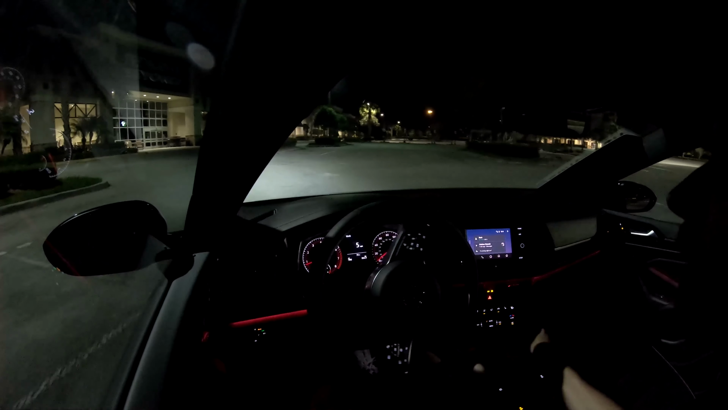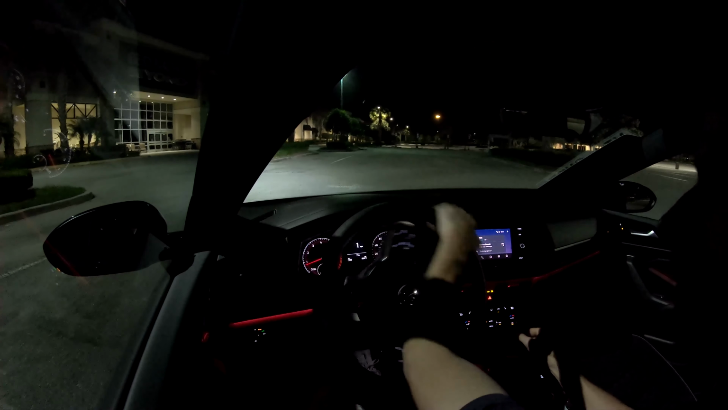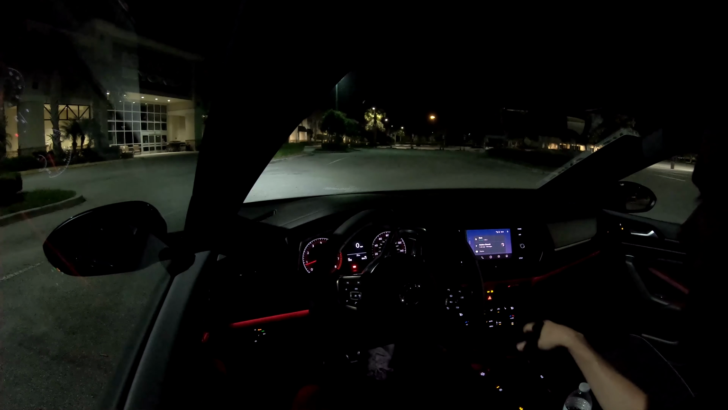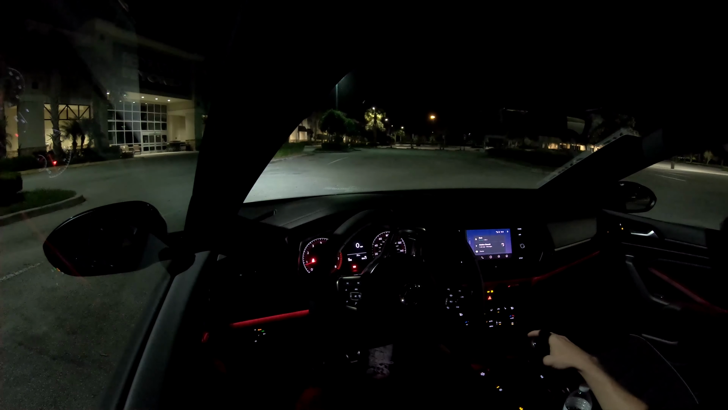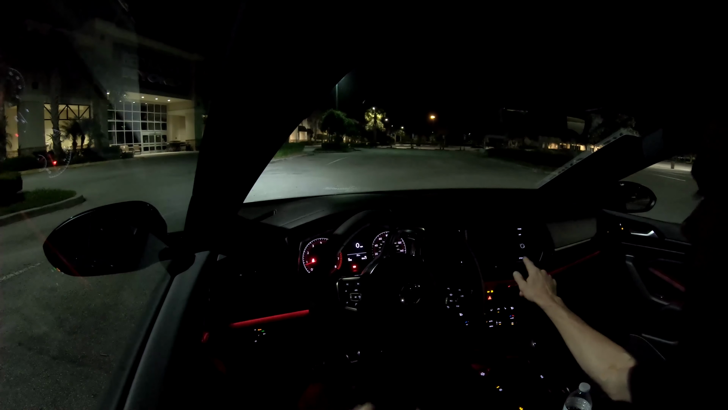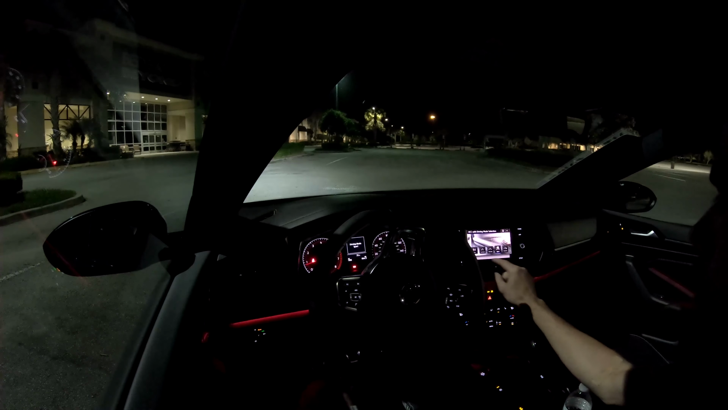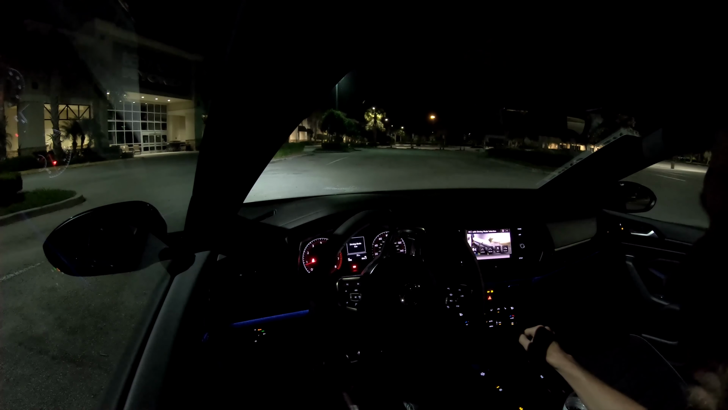Me personally, I leave the car in sport mode. Take off my seatbelt here. Now let's see if I can change. Oh, okay. So I'll change modes to see if the lights will change. There we go. See. All right.